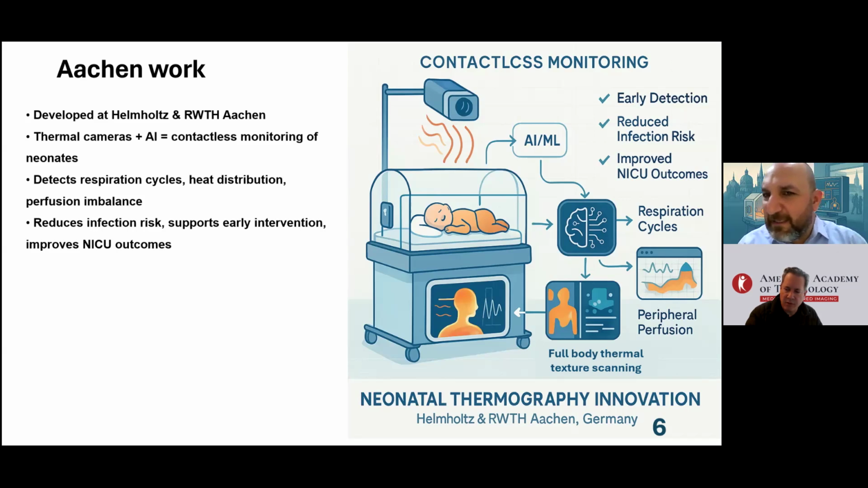It is not ending there, but we actually tried to implement the infrared camera itself within the control loop of the incubator. It is not published. I didn't publish the ideas or the prototype that I innovated at that time, when I used the thermal camera in the closed loop inside the incubator as software-in-the-loop technology, also using AI.